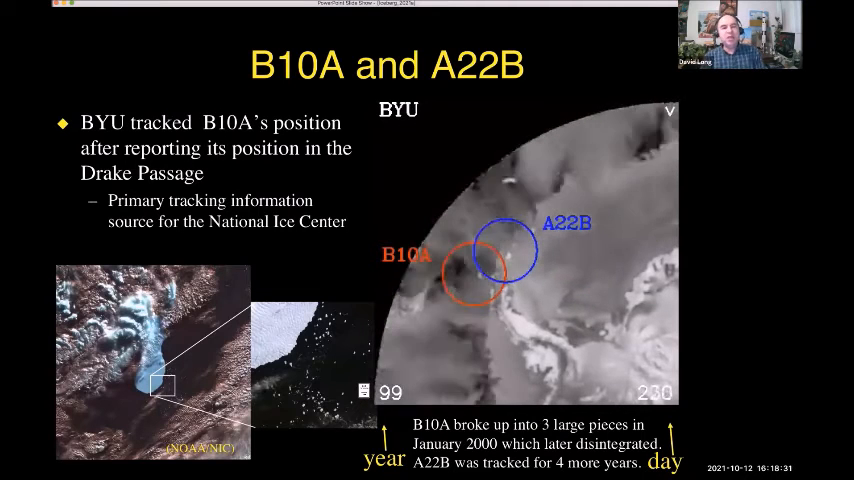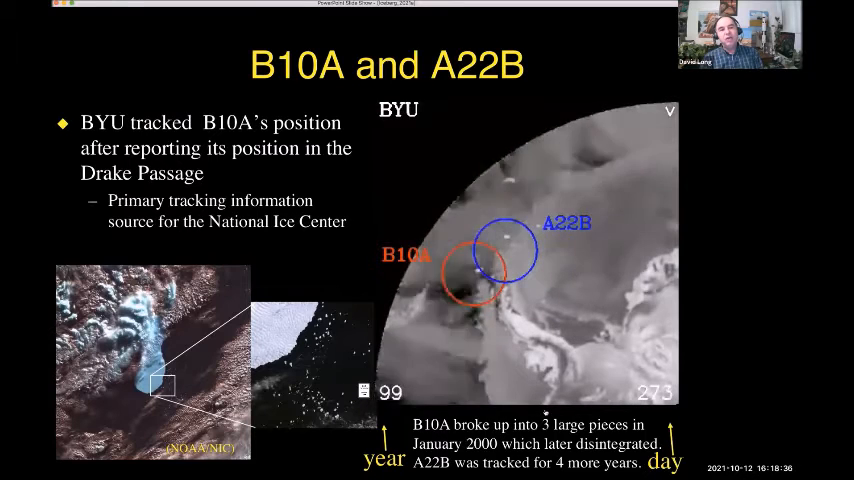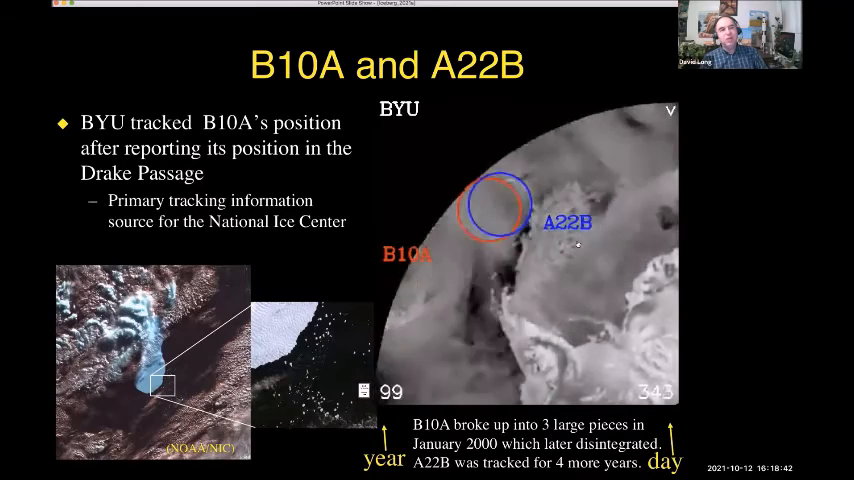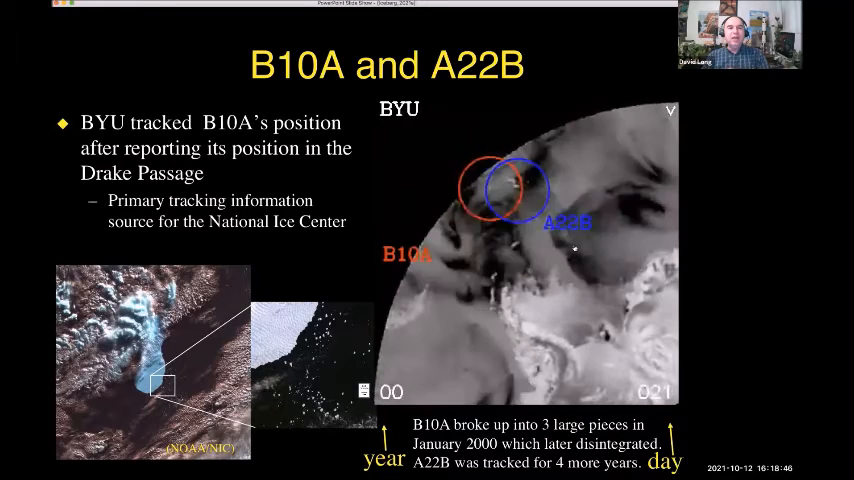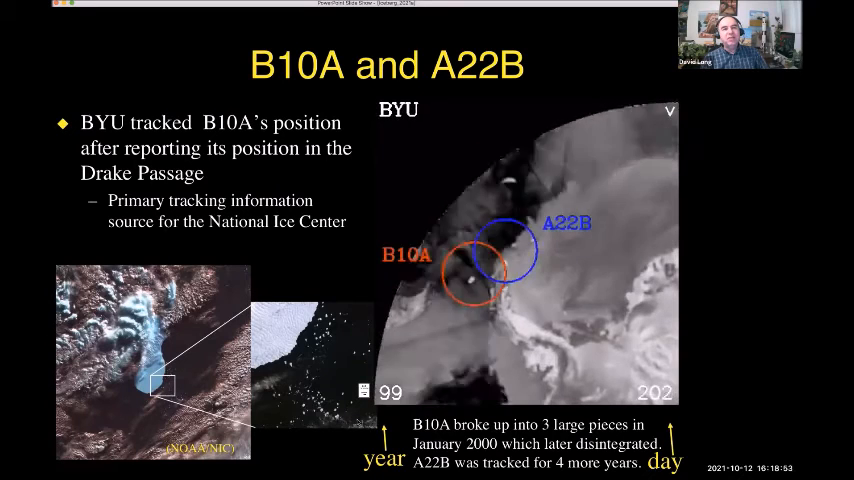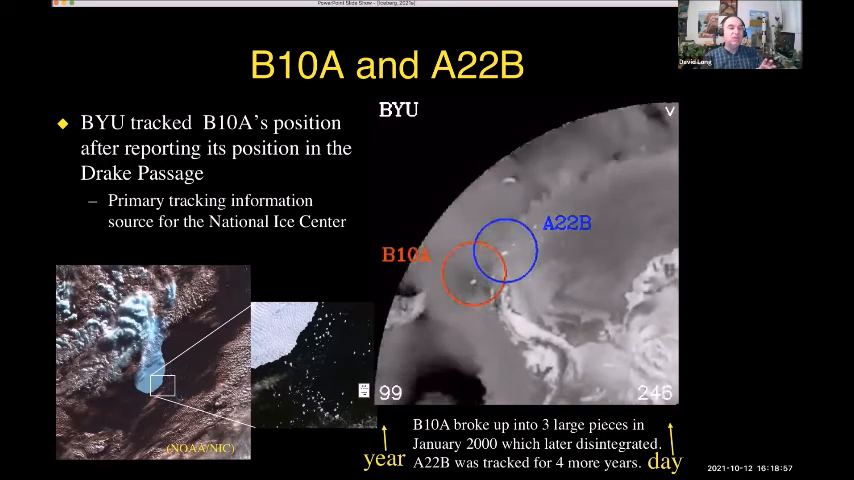So here is an animation of the movement of that iceberg, B10A. And you're looking at one picture per day created by the scatterometer. And you can watch this iceberg and another iceberg, A22B, move around like a couple of dancing paramecium up toward South Georgia Island. This is the island of Shackleton fame. And we tracked this iceberg ever since then.